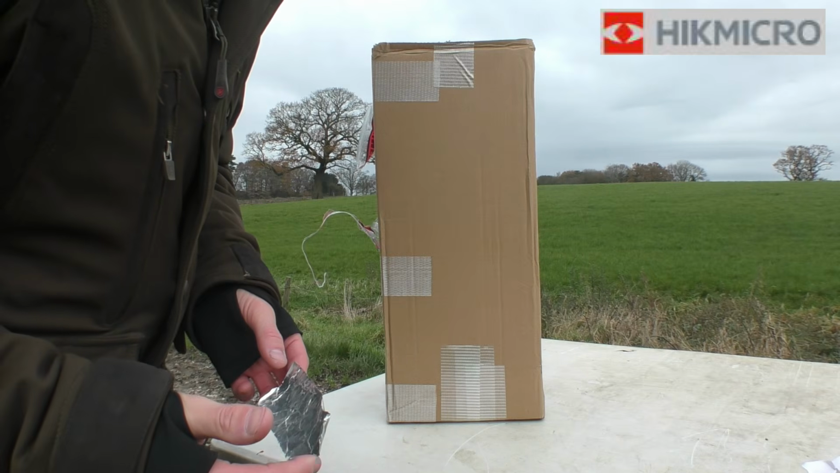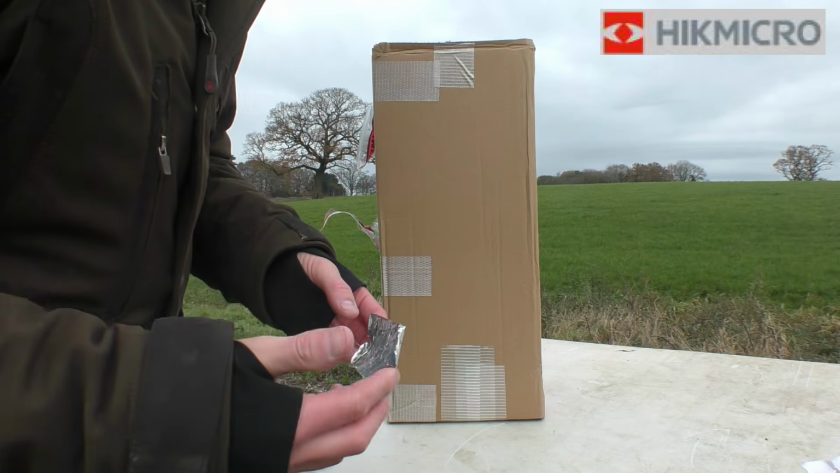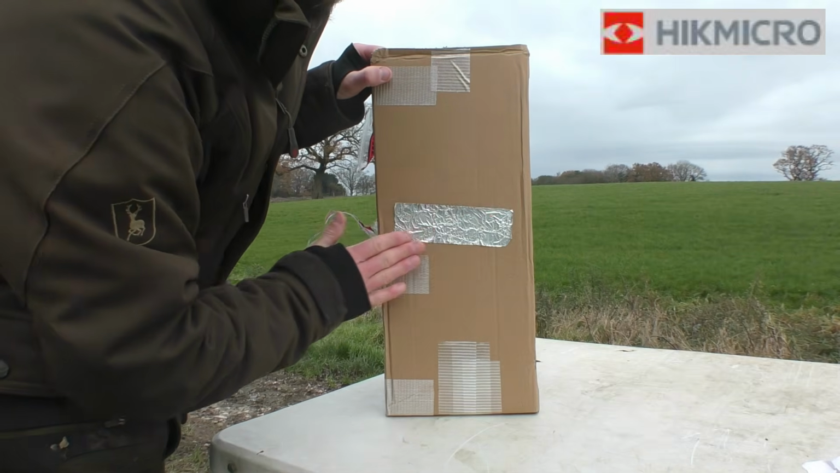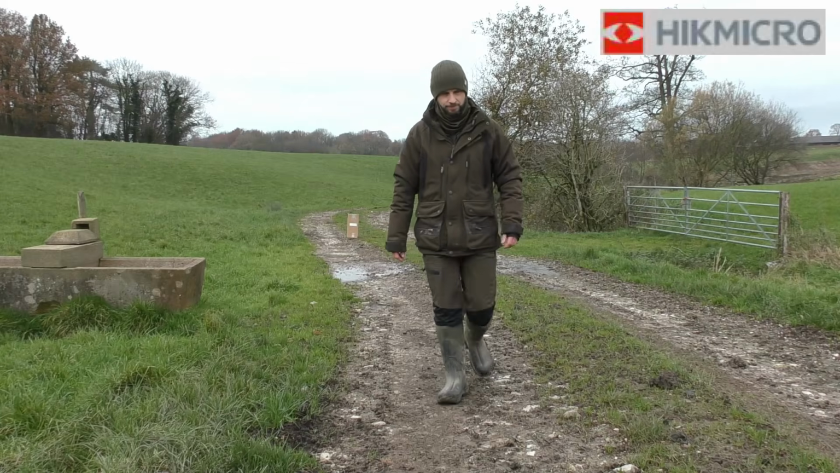So if you're wondering how to zero a thermal scope, you can use tin foil or aluminium foil. Luckily I've got some of this taped foil, so simply stick it onto your target, stick it out, and you should be able to see the heat.